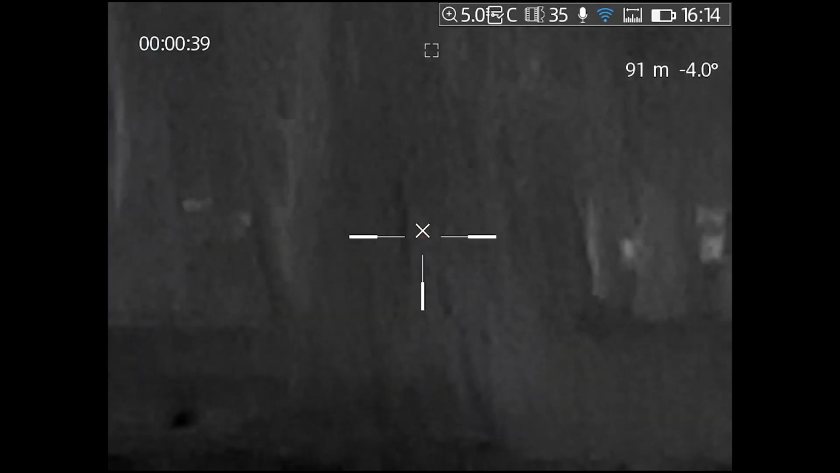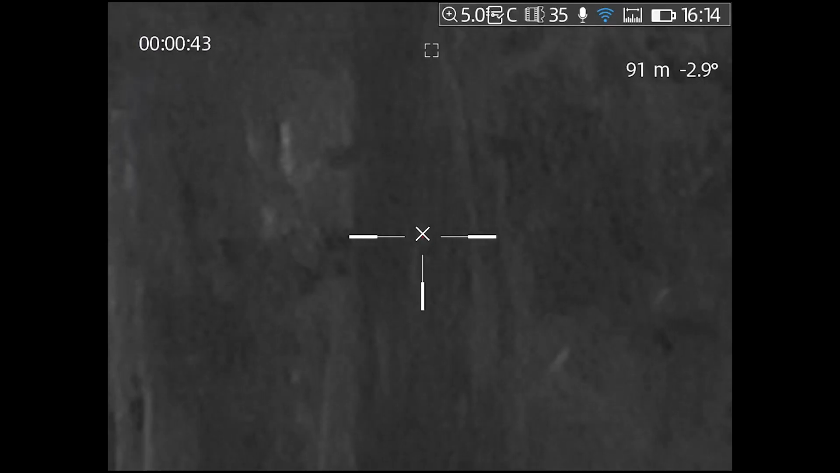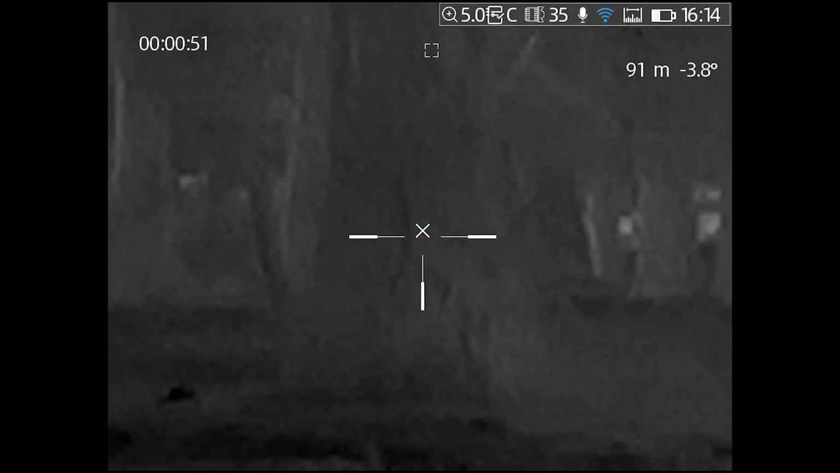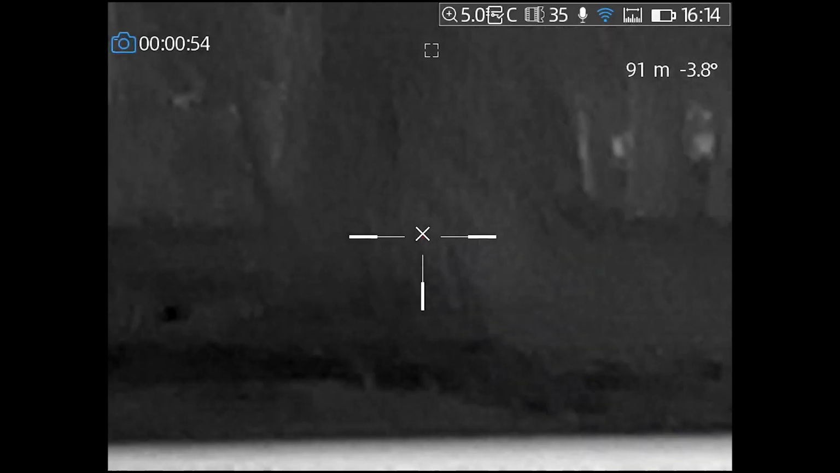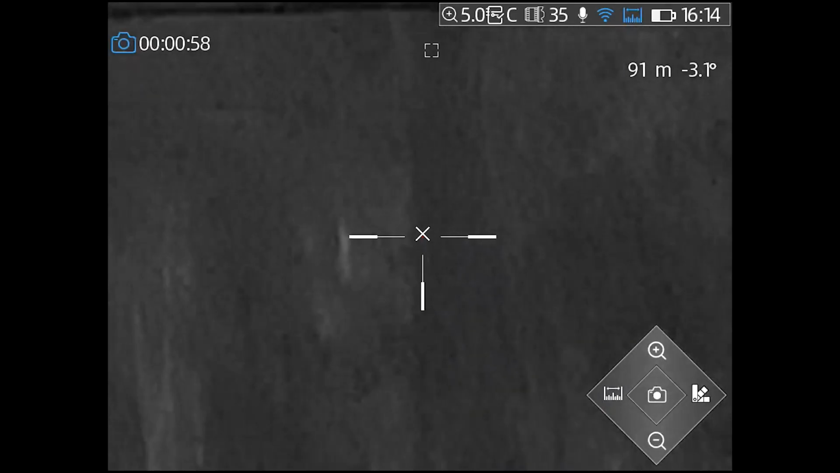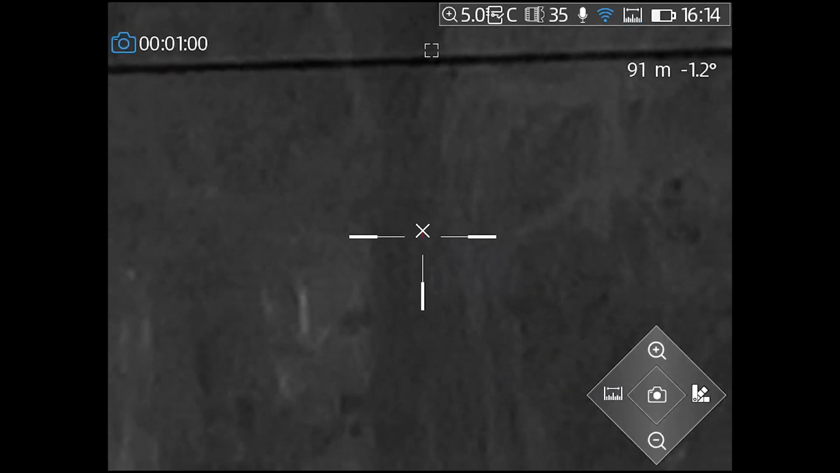and it also adjusts it based on angle, so you can see I'm changing the angle of my shot. You can see the degrees change. If I go down, you'll see it's compensating. So it's a pretty nifty little rangefinder and ballistic calculator in there.